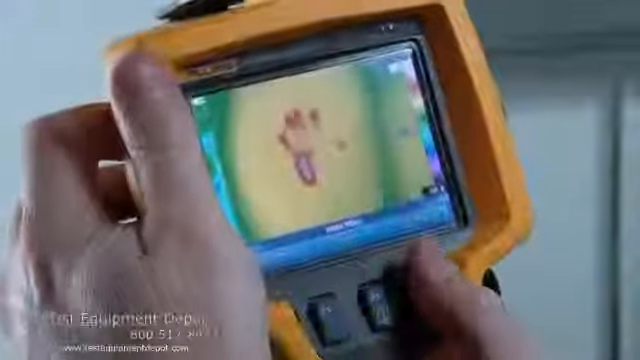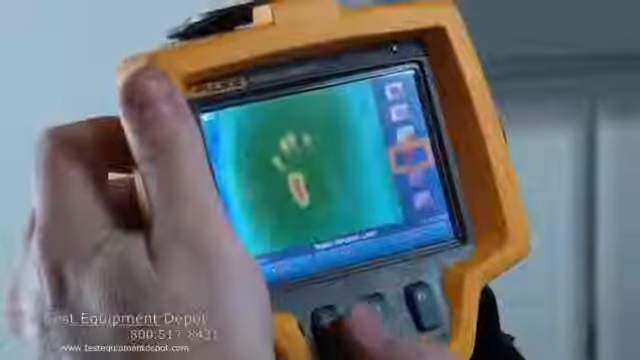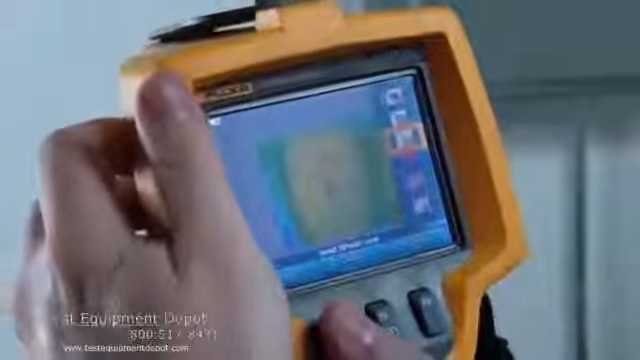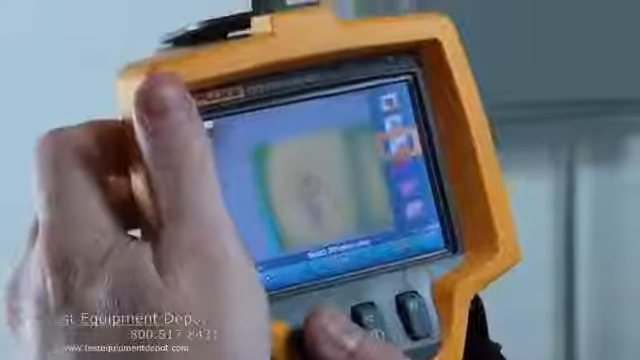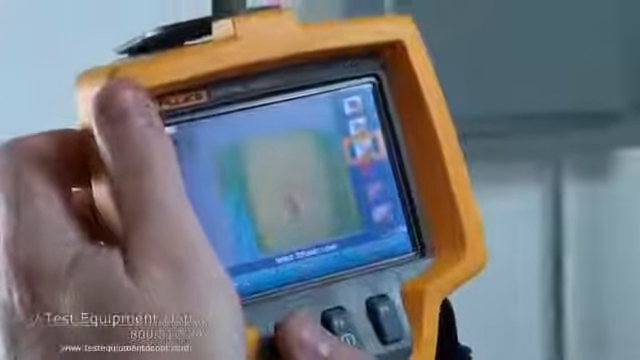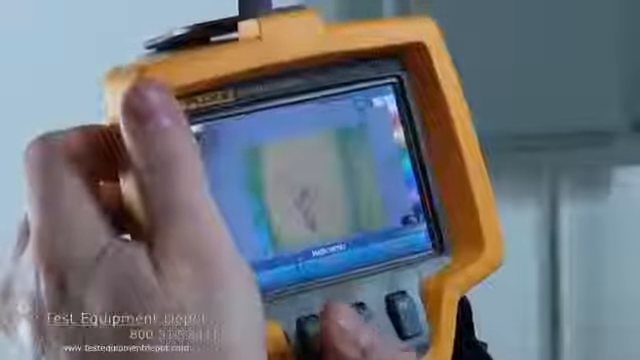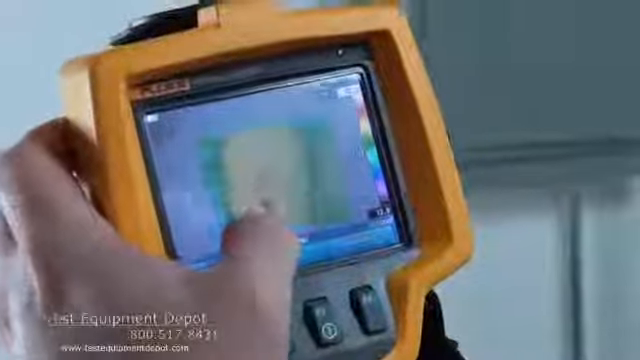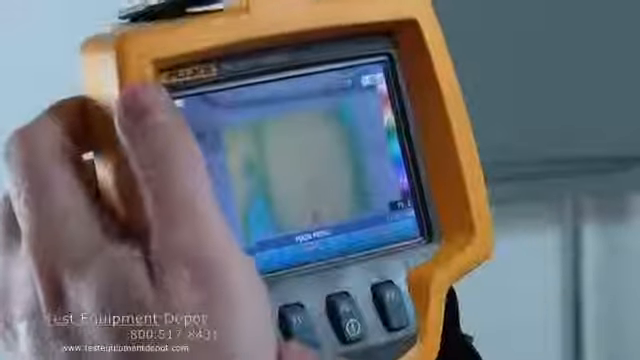Menu, we'll do the IR fusion. So you get the IR right in the middle. So you have a digital picture on the outside, and you have the infrared image on the inside, so you can tell exactly in the room where you are.